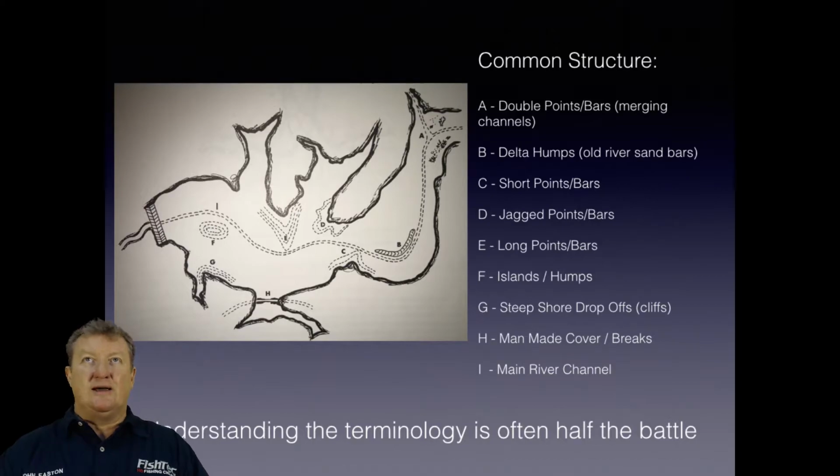B, you've got delta humps, old river sandbars. Guys, this is something that I'm not familiar with. We've got it on Ananda, yes. I know where they are. I've never targeted it, maybe to my detriment. So from a fishing perspective, I have absolutely zero knowledge of fishing these delta humps, these big sandbars. I can't even say for sure if they hold fish, and I don't want to say yes or no.